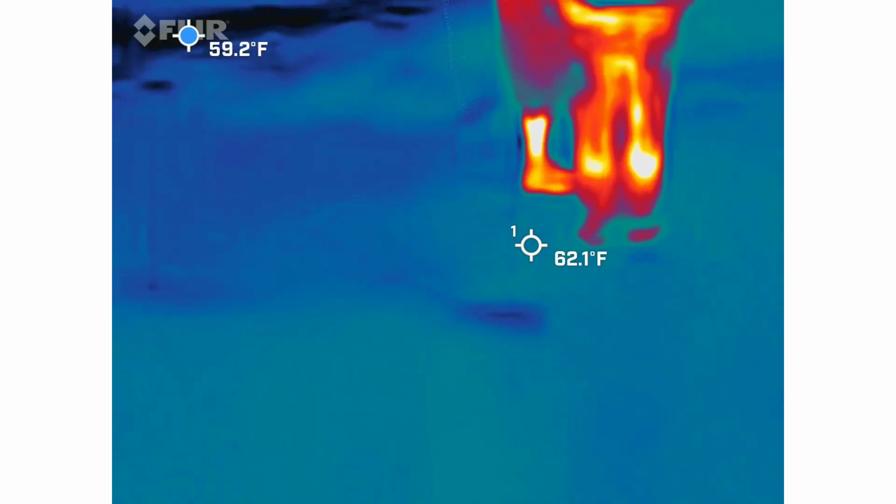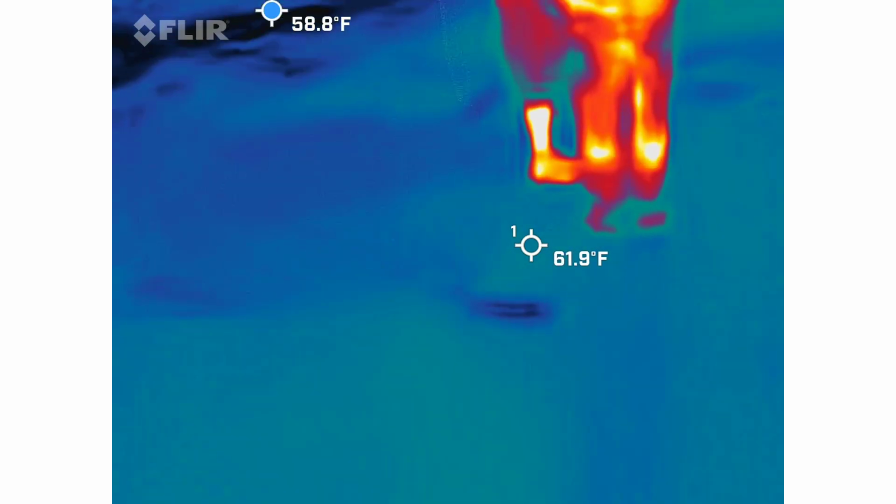How many people die here? What killed them? What killed them?